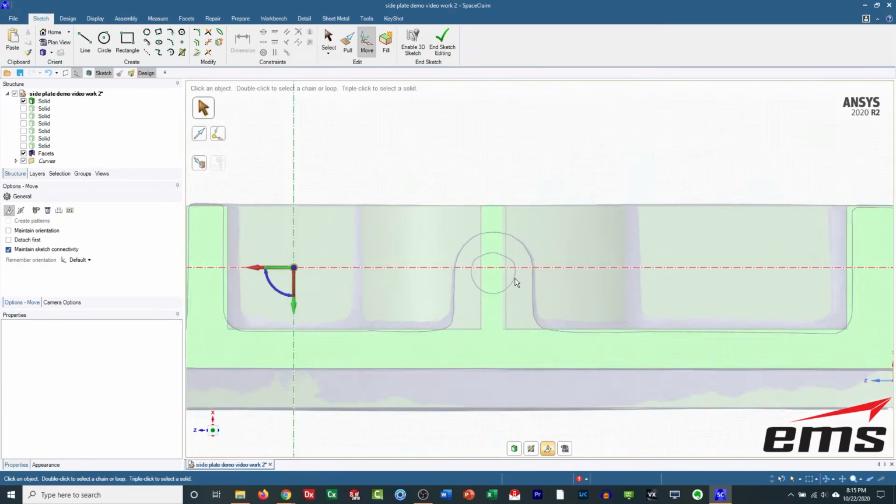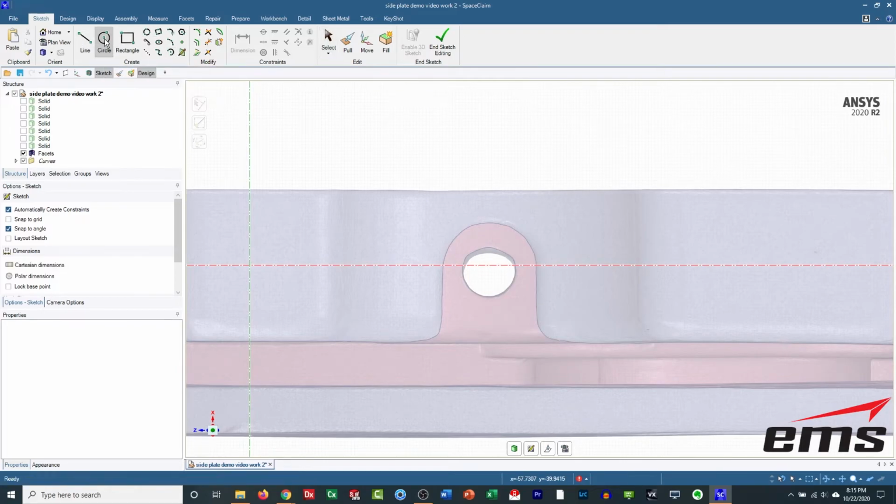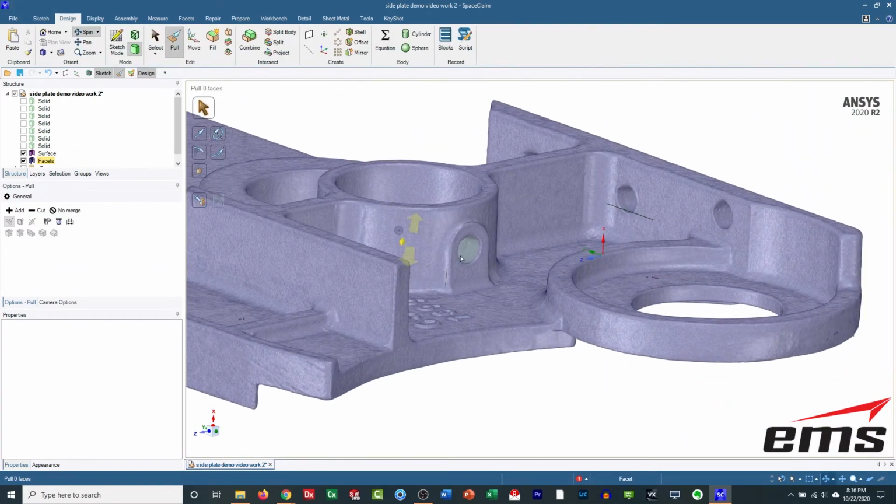And lastly, we're going to get this little feature here. So again, we'll just create some geometry. Start with a circle, then we'll do some tangent lines. This is a nice command because you can just pick and it automatically makes a tangent. Close it up, trim it. We don't care where the bottom goes because it's going to be inside the part.